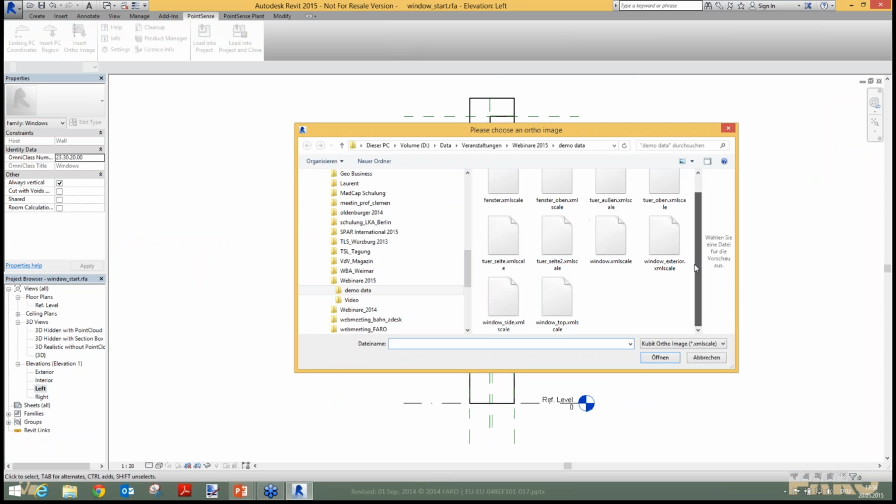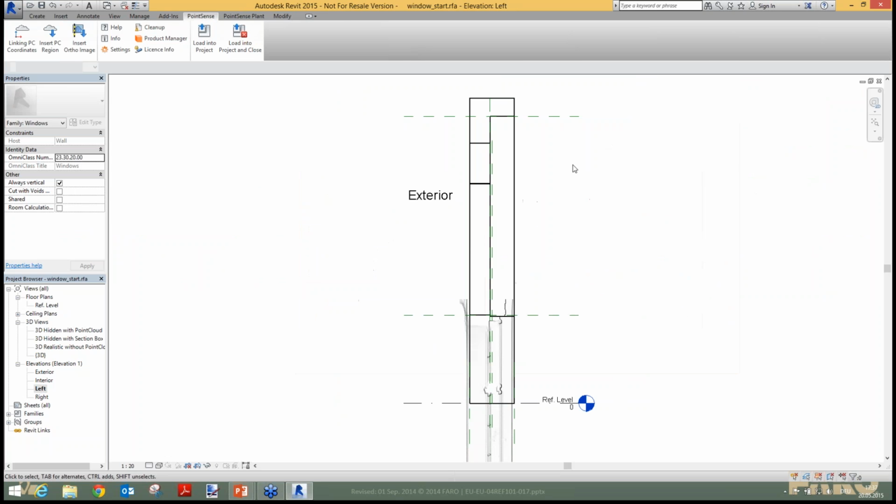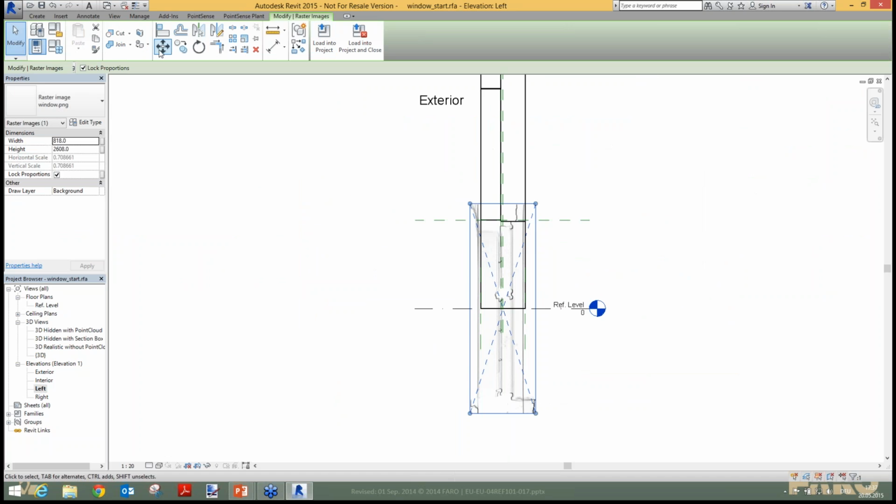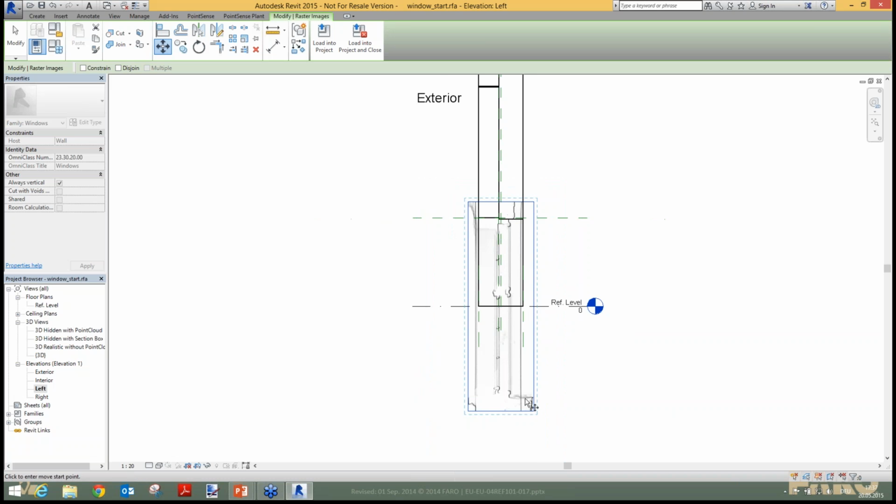So I choose here an XML file. In this XML file, there is the scale information and also the information about the picture. And here it is. You can see here it's perfectly scaled. So it's a perfect match.